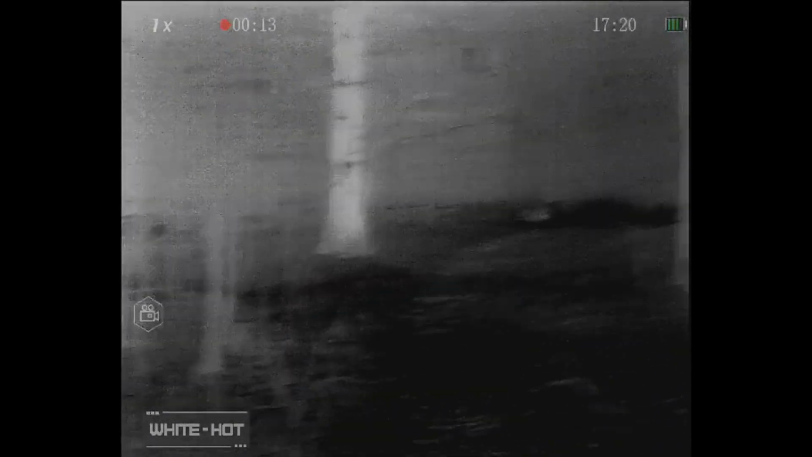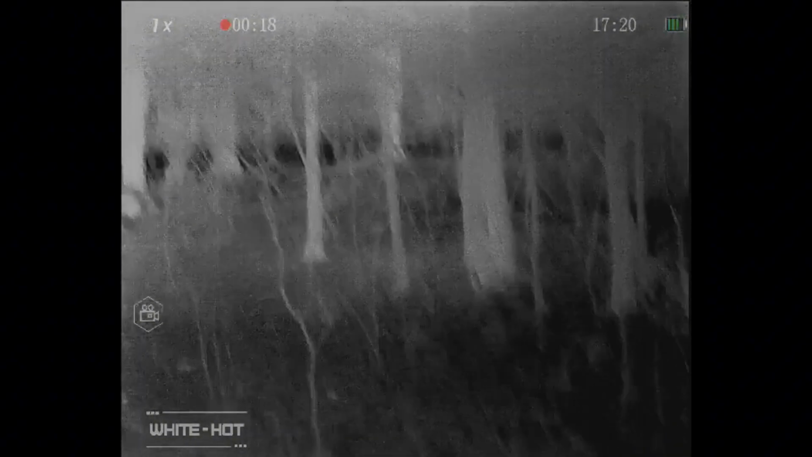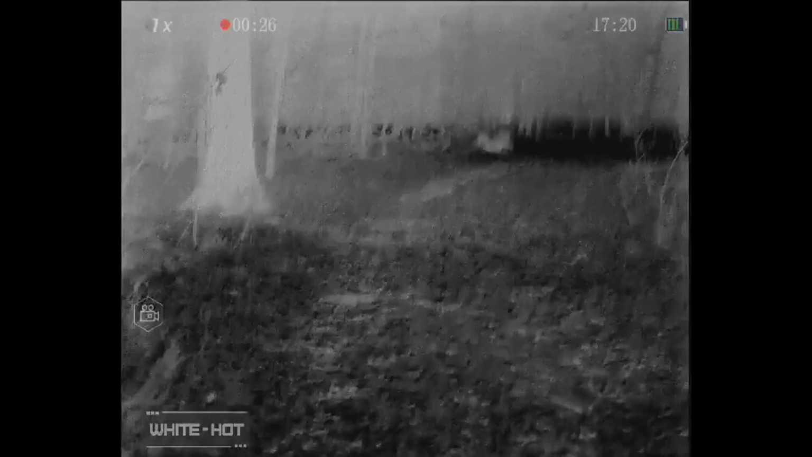I'm looking for thermal blips, thermal signatures in the tree line, specifically focusing on the left side of the trail, which is the north, but giving a good scan each direction. Sometimes when it looks like I'm not staring at anything, I might be using my right eye to navigate with the night vision again. Check my depth perception, make sure I'm not going to step over anything that's going to trip me up or make too much noise.